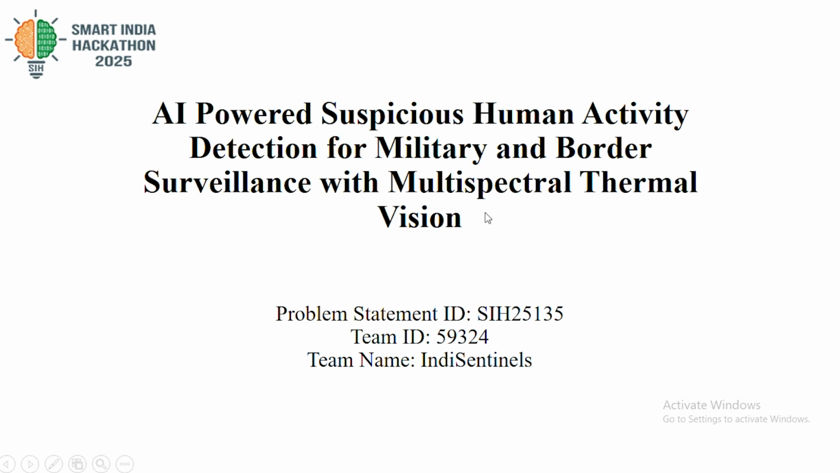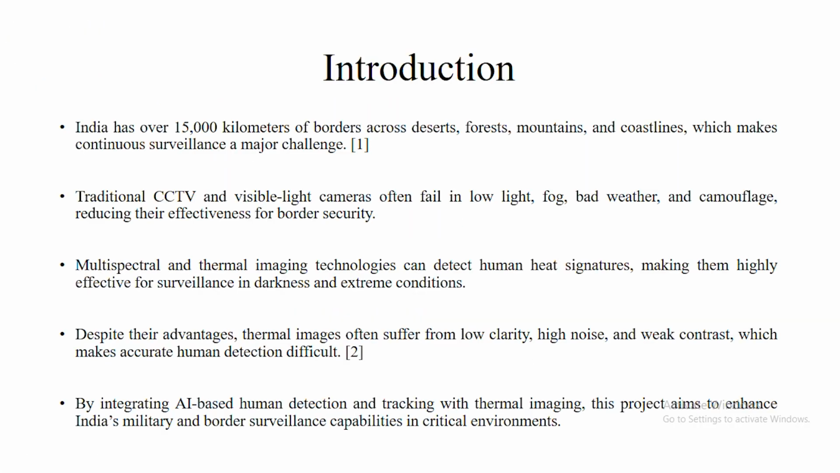Hello, myself Neha Memani. I am here to present the problem statement: AI powered suspicious human activity detection for military and border surveillance with multispectral thermal vision. The problem statement ID is SIH25135 and the team ID is 59324. Our team name is Indy Sentinels.